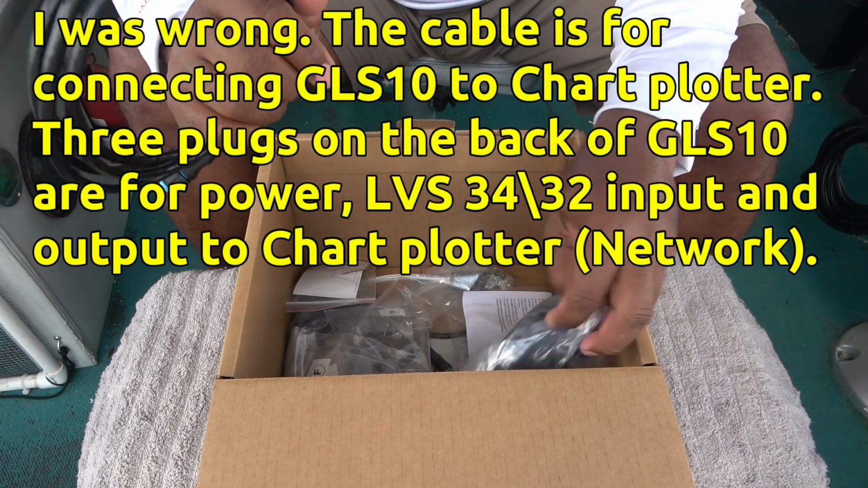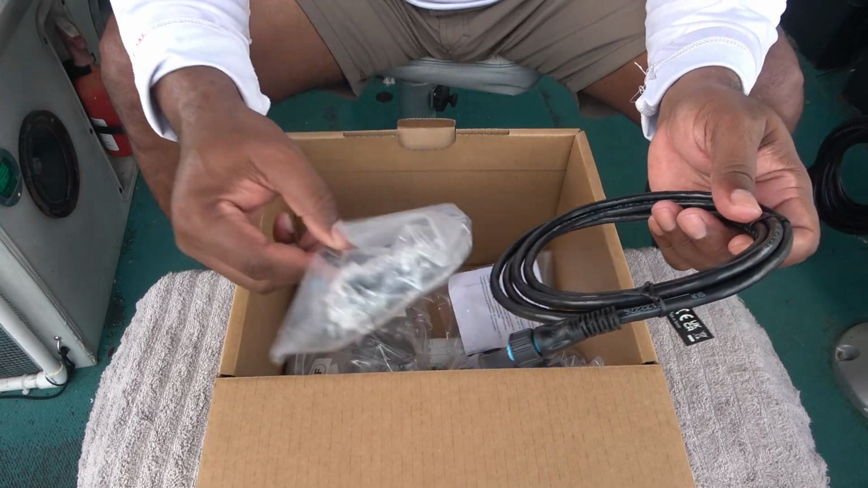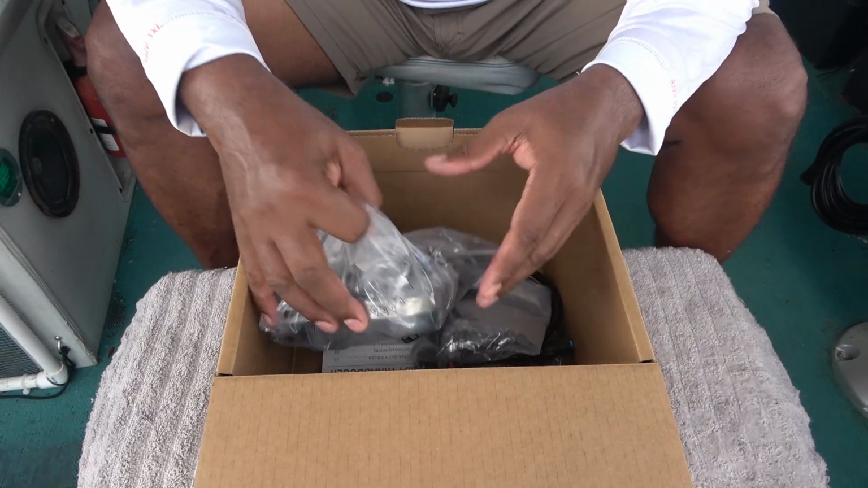I know there's 3 wires on the back of that box. I was down here working on it yesterday. I just can't remember where they all go. But you'll see it all when I put it together here real soon.